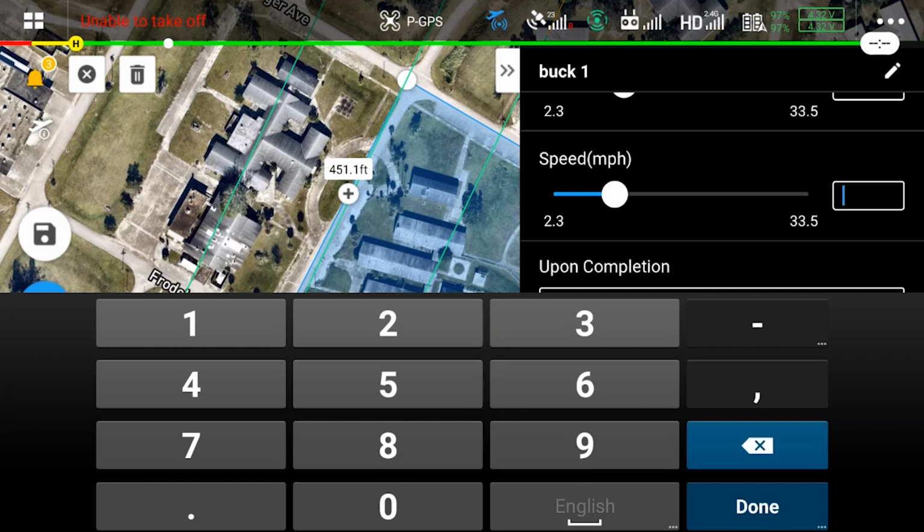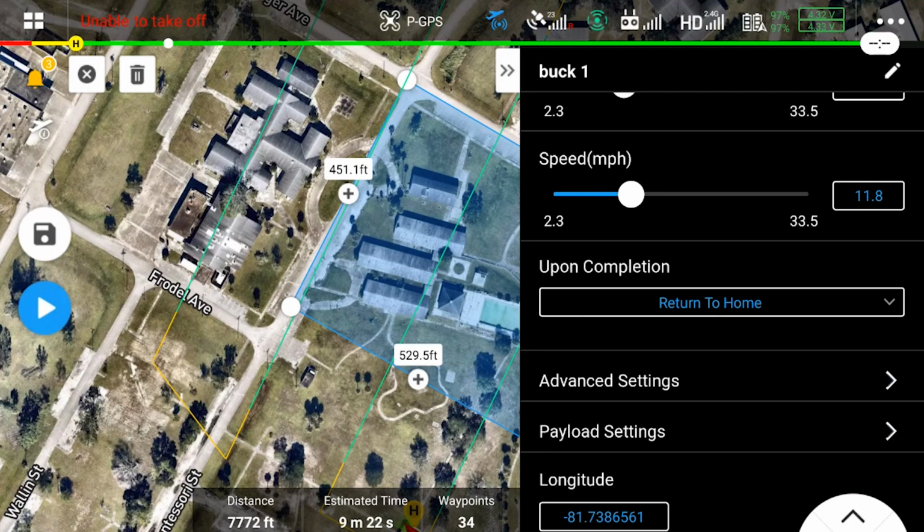11.8 miles per hour is going to get us 5 meters per second. Now, 5 meters per second is actually pretty slow. And that's going to be nice for foliage and that kind of thing. We can actually go up much higher. 10 meters per second would not be impossible.